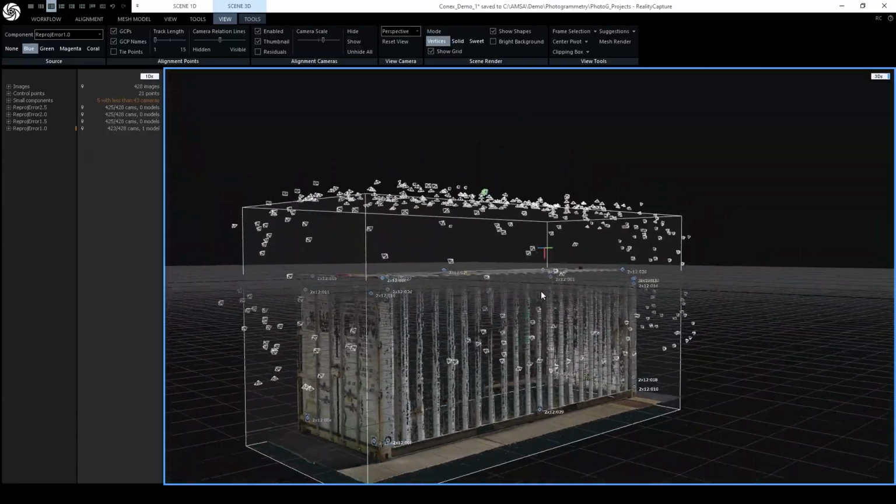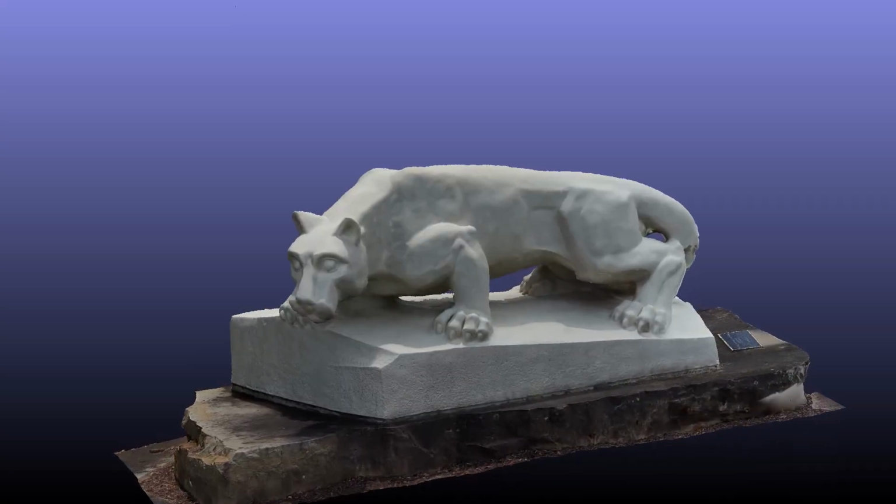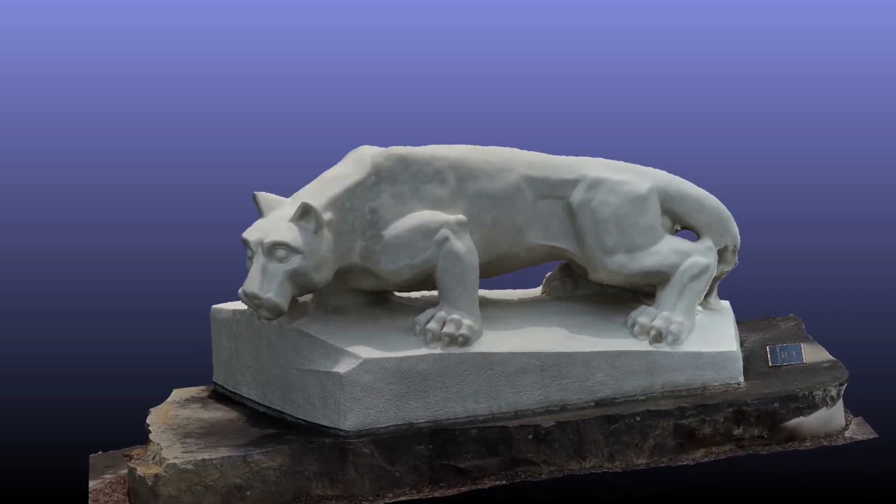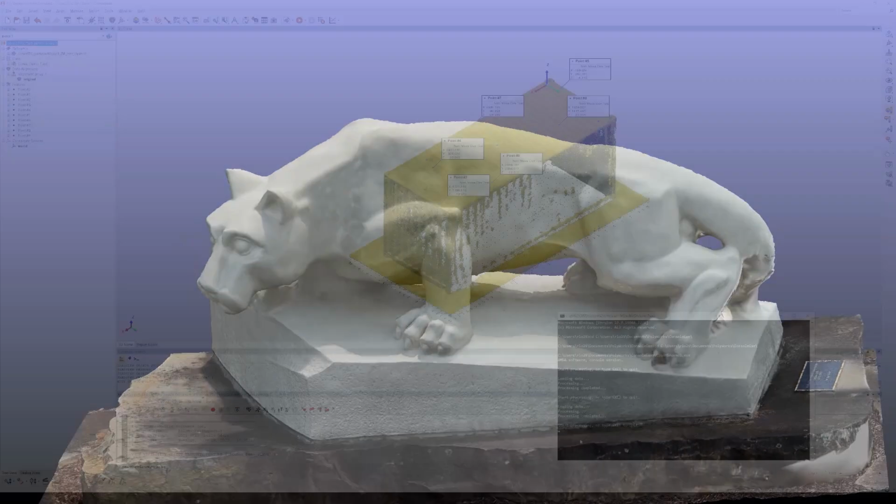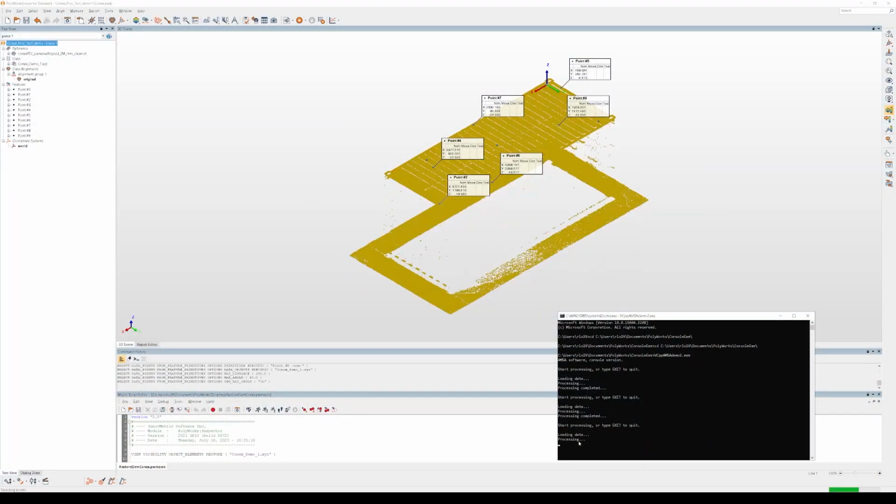For a true digital twin, you would probably want to generate a mesh or textured mesh from this cloud. At this moment, our downstream calculations are based solely on the dense cloud, but there may be potential for using a textured mesh in the future. After the dense cloud has been created, we can then calculate the deviation between the planned CAD model and the